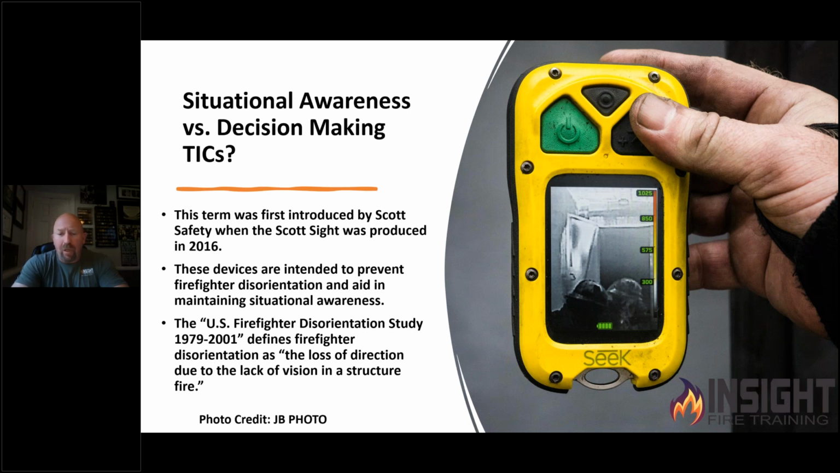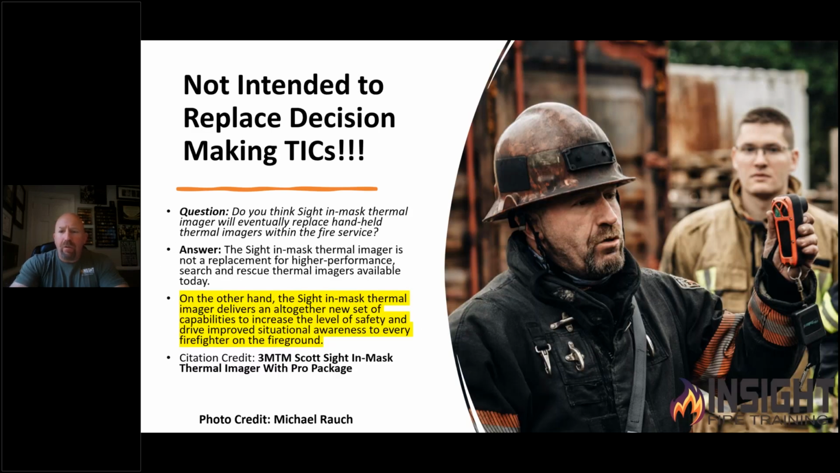These were able to help you regain orientation, get back to your crew if you're lost or disoriented, see which way the fire was, but they were not designed to replace higher resolution decision-making cameras that were built differently for a different purpose. One of the things that Scott says in their manual is that this is not intended to replace handheld thermal imagers within the fire service. It says it's designed not to replace the higher performance search and rescue thermal imagers available today. Think about that, it was written in 2016. So the technology's gotten even better since then.